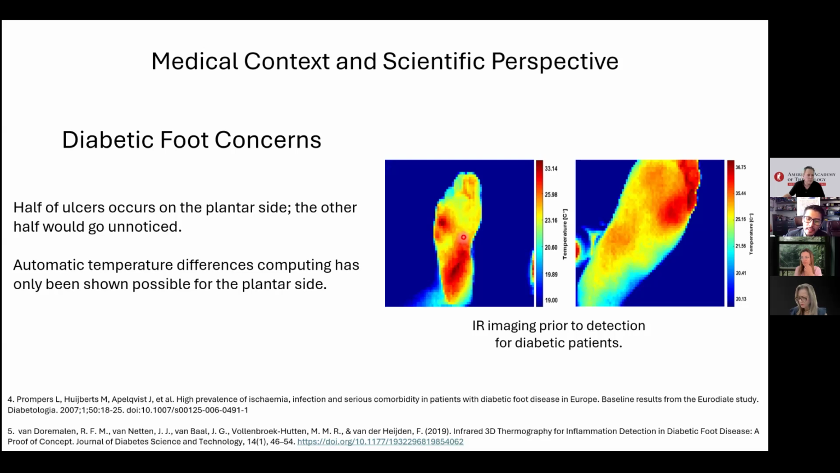So we can detect temperature differences with which, using algorithms, we can predict whether a particular patient can develop complications such as diabetic foot ulcers, etc. These automatic temperature differences that we can compute can only be shown on the plantar site.